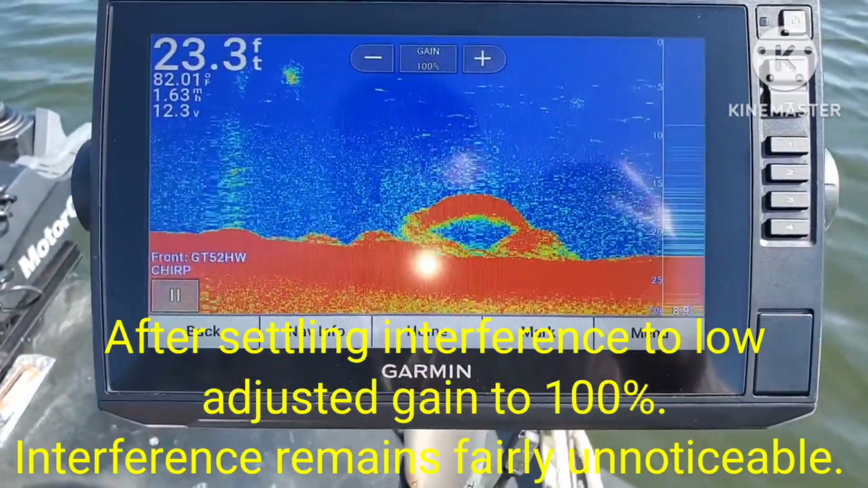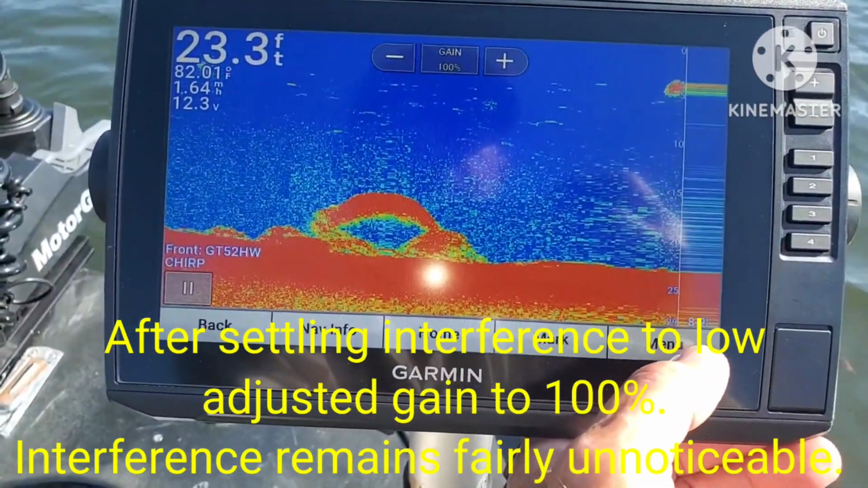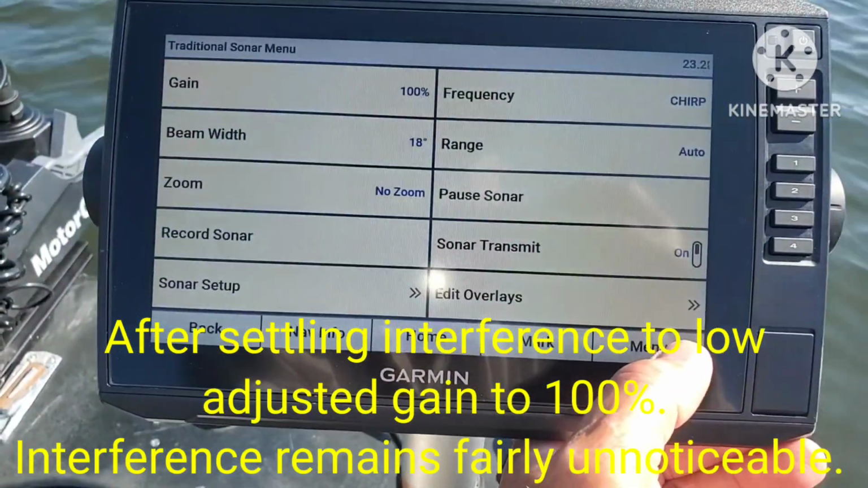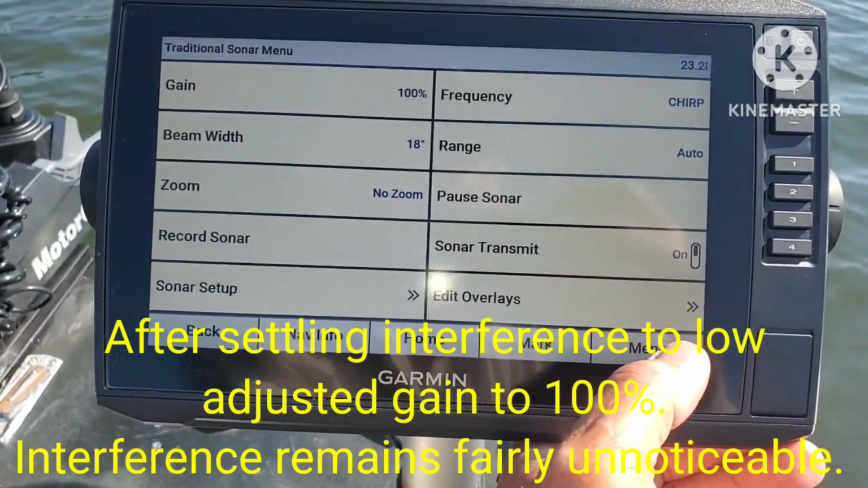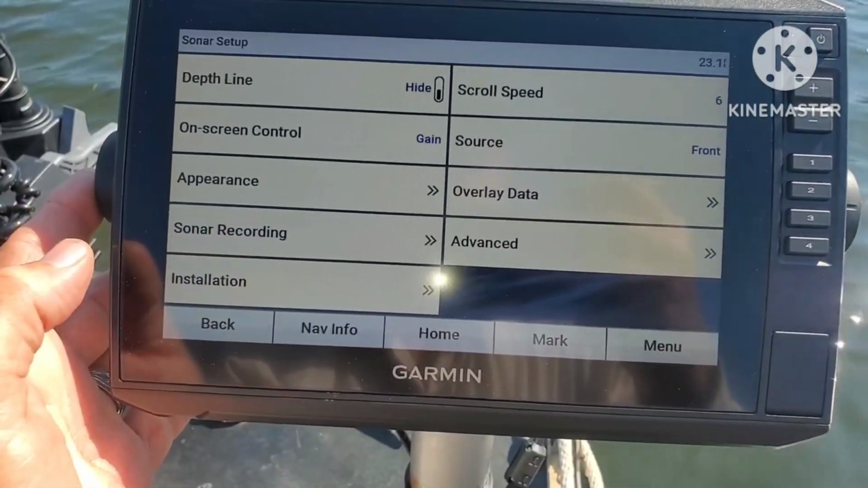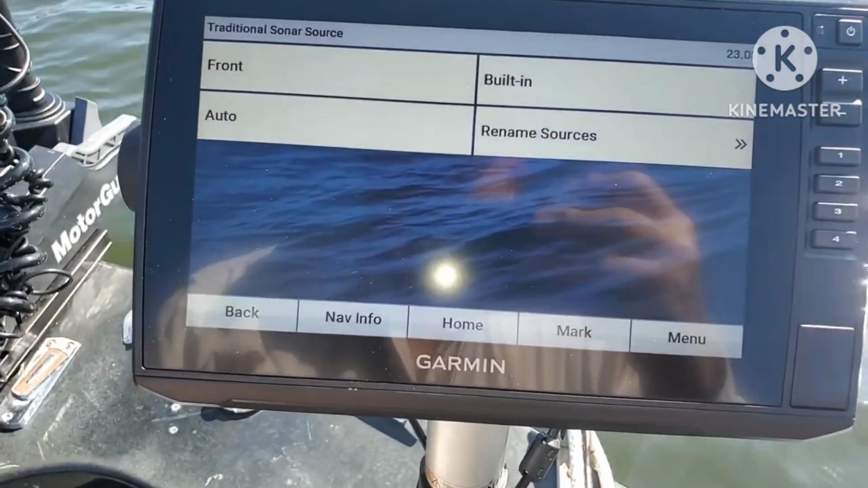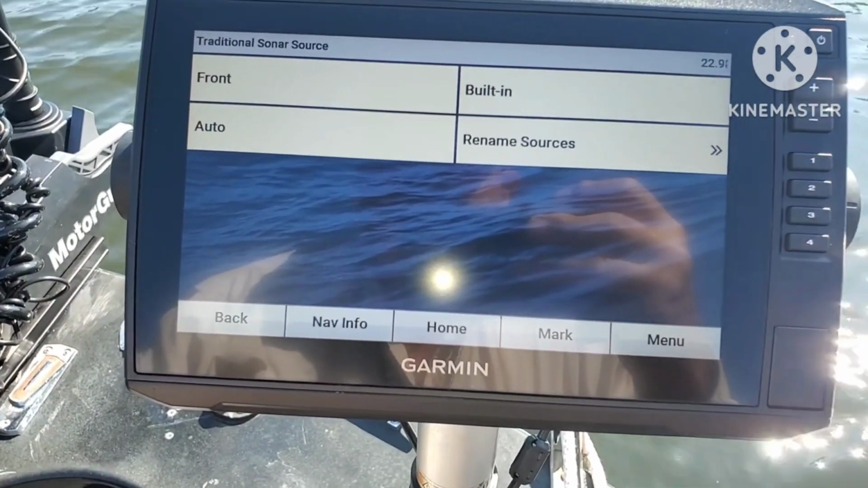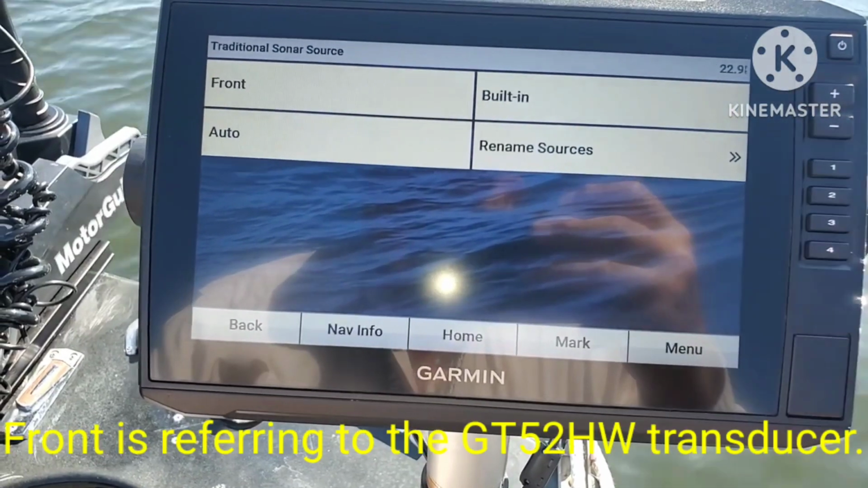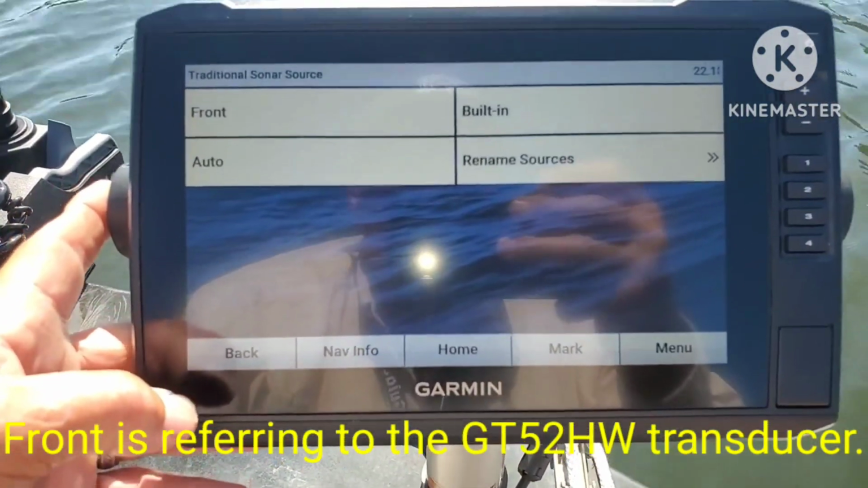Well, I'm not sure what's going on here. I'm beginning to wonder if I'm on the right source. So let's go back to Sonar setup. This is listed as front. I need to get back to my menu.